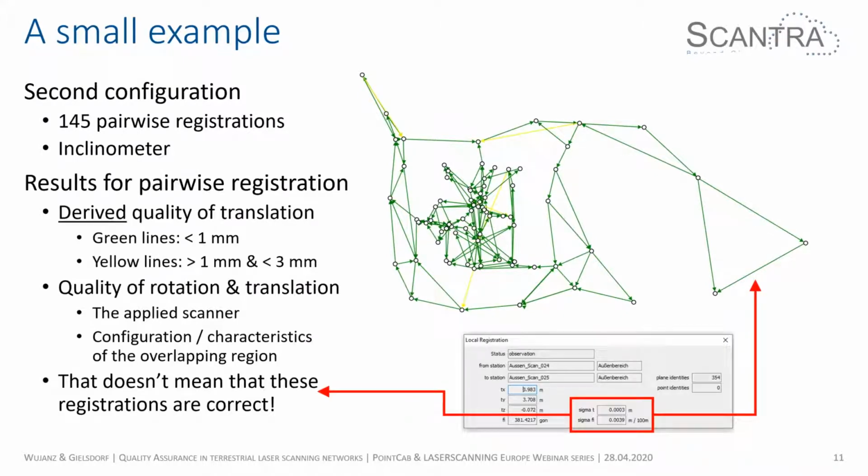Now let's talk about quality. In every software, you usually have red, green, or blue somewhere. It's very important to understand that when you see red, green, or blue in Scantra, that doesn't mean that the registration is correct. It just highlights the quality of the registration.